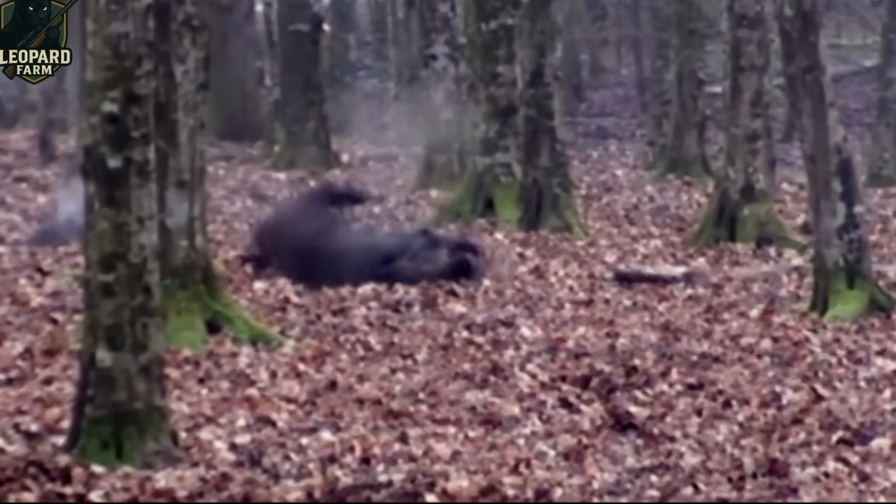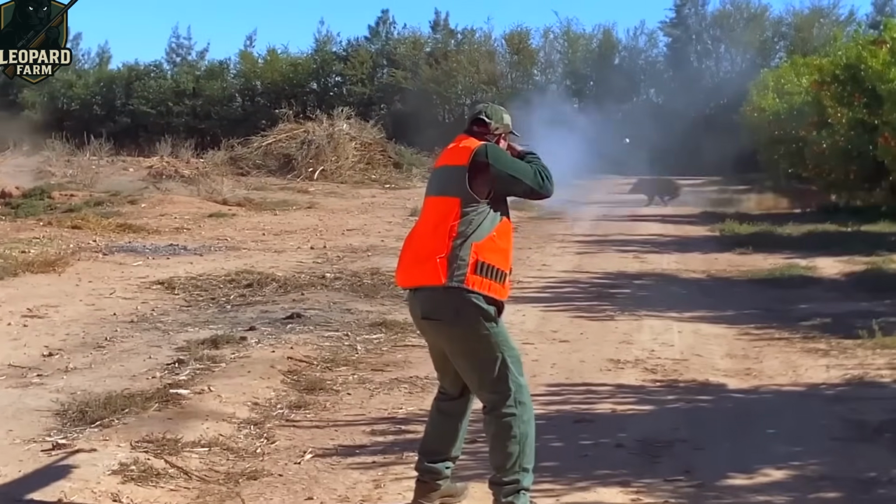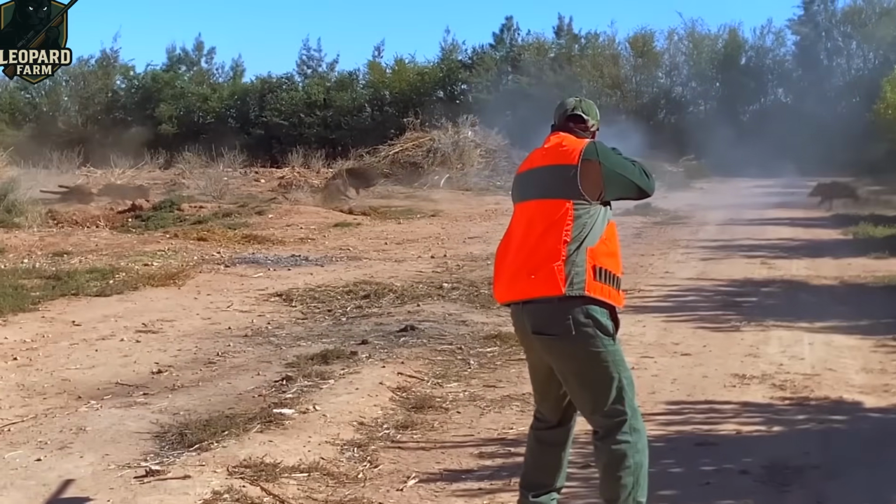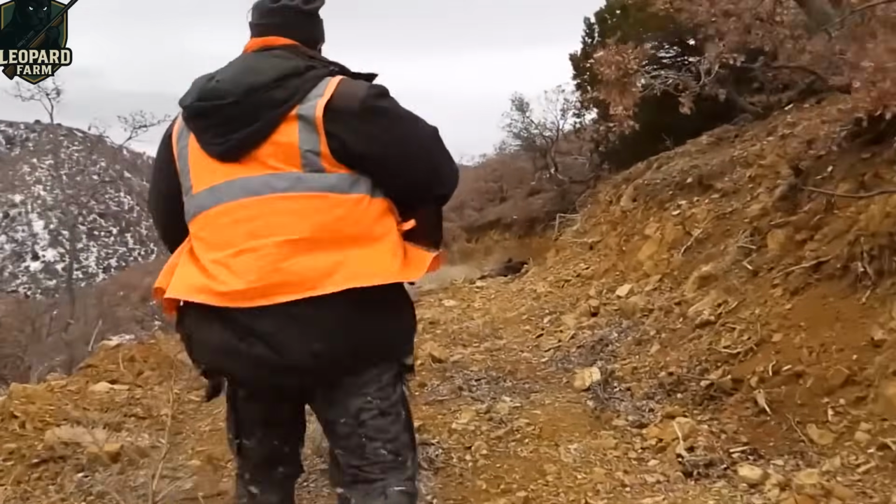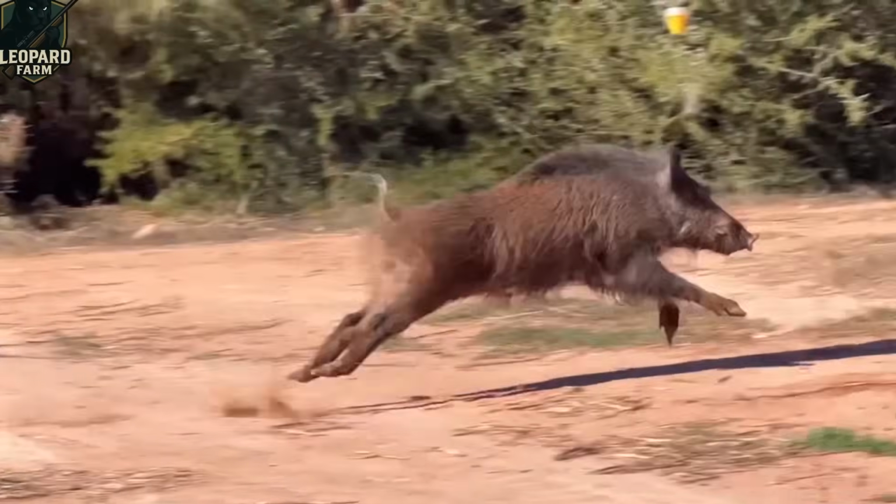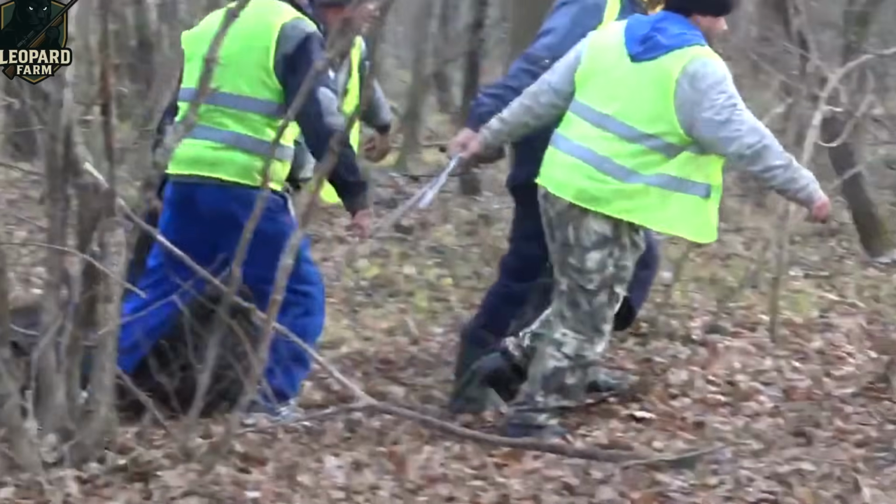The dog, grinning with relentless energy, tore off after more quarry. "They're on the move," I called out, adrenaline surging. Derek, cool under pressure, unleashed a rapid volley, downing several boars in quick succession. His razor-sharp reflexes and the heat of the hunt never ceased to impress.